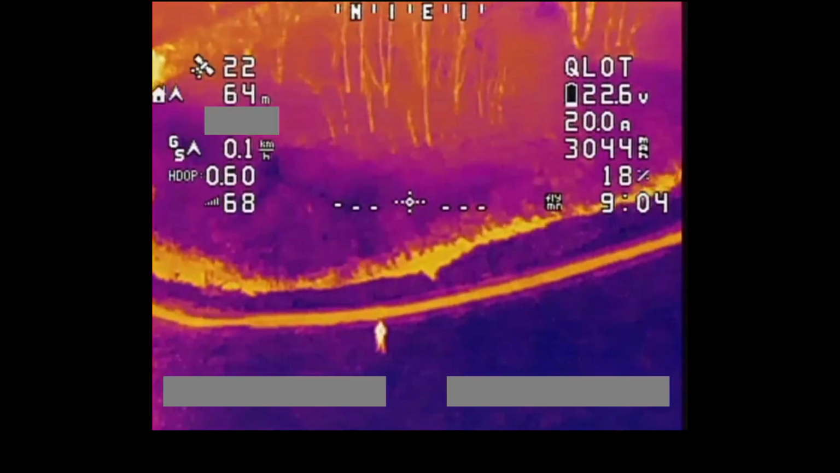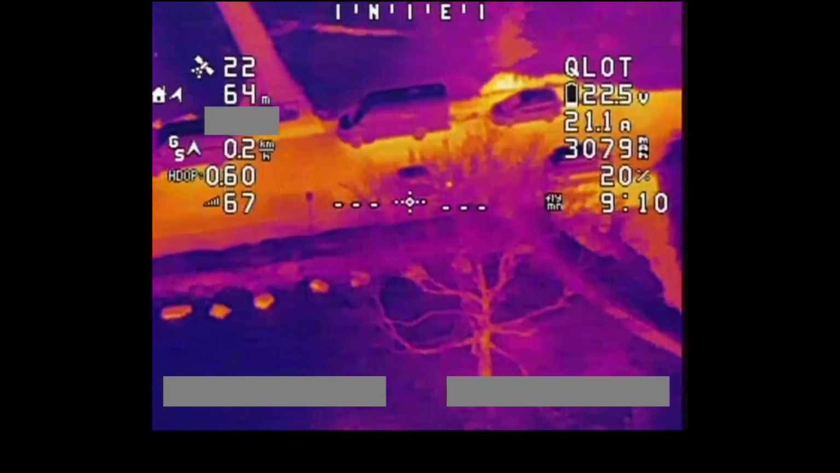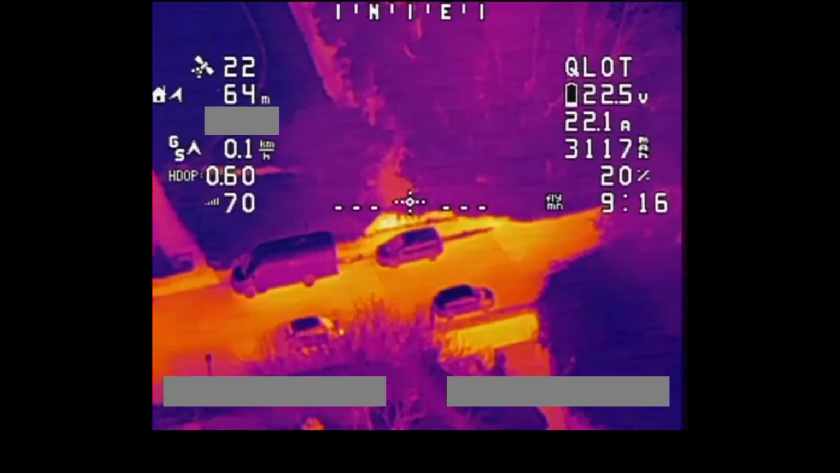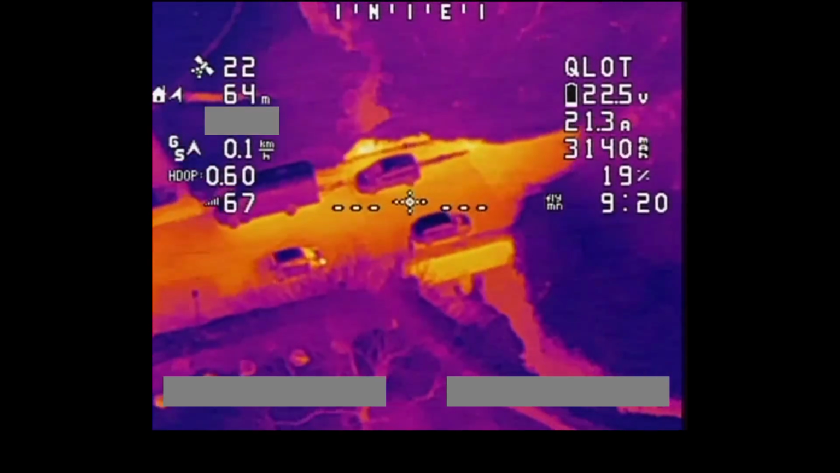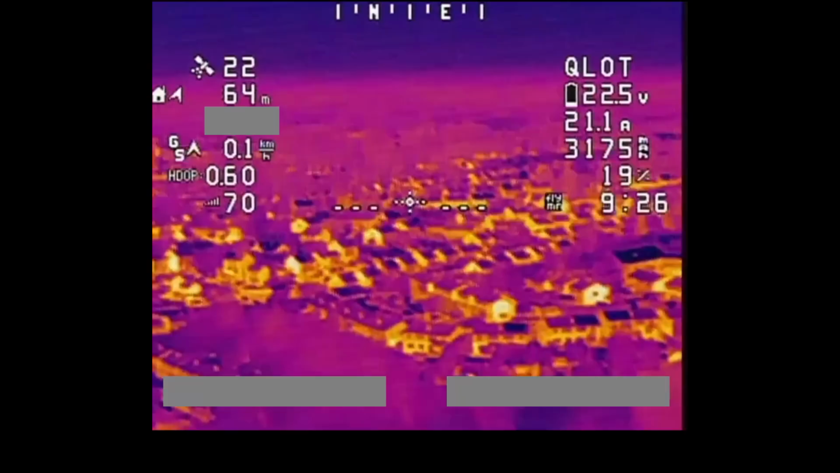There's a different mode. I think this is the mode that I like the most. This is the one that I've got set as a default. Just climbing a little bit, I got a bit low there. Yeah, this mode works well. I think this sort of gives you the best of both worlds. I can clearly make out the shape of cars. I can tell what I'm looking at. Got good clarity.